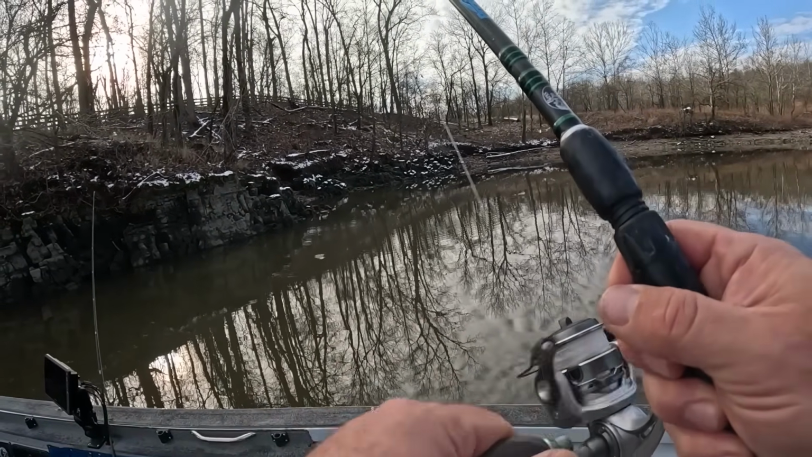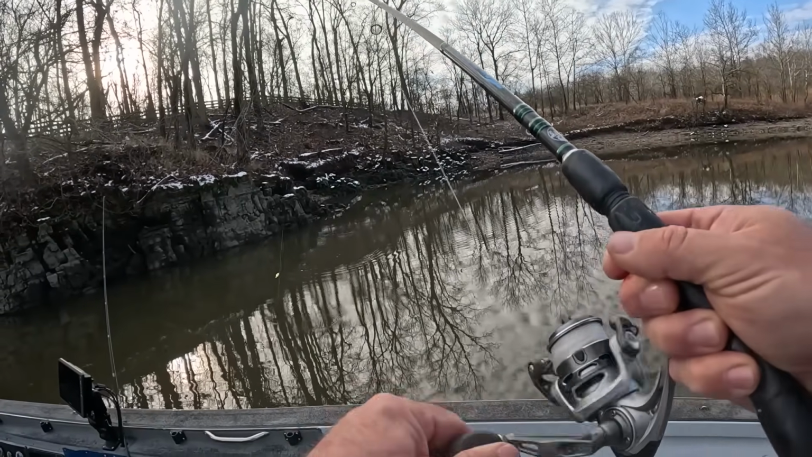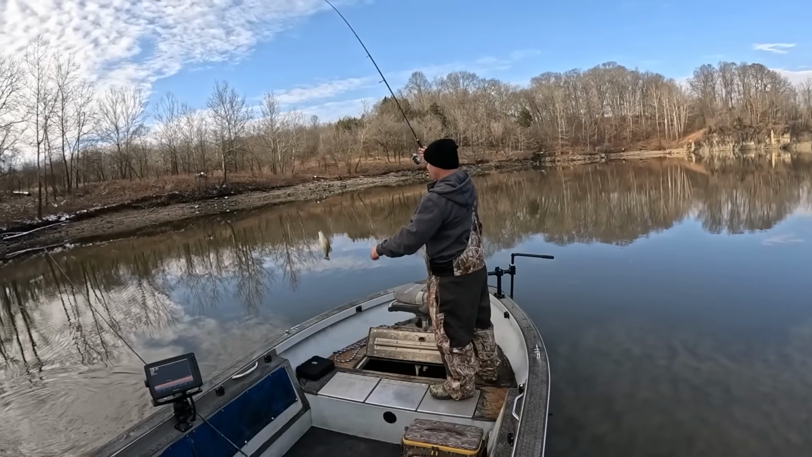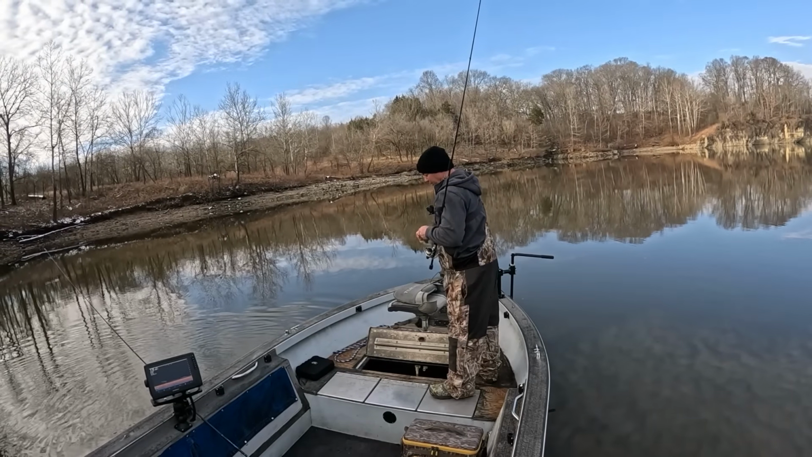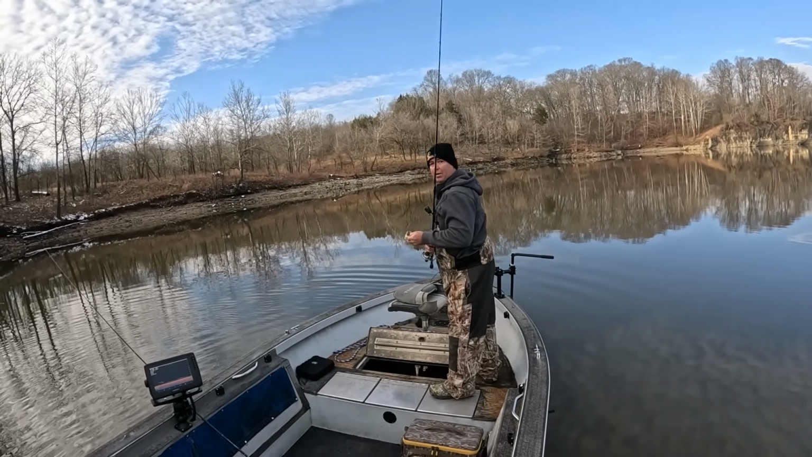You see that little twitch right there? This feels like a good one, maybe. I believe it is. If it's a crappie, that's a no. Daggone it. Catching all these bucket mouths today. They're fat little guys.